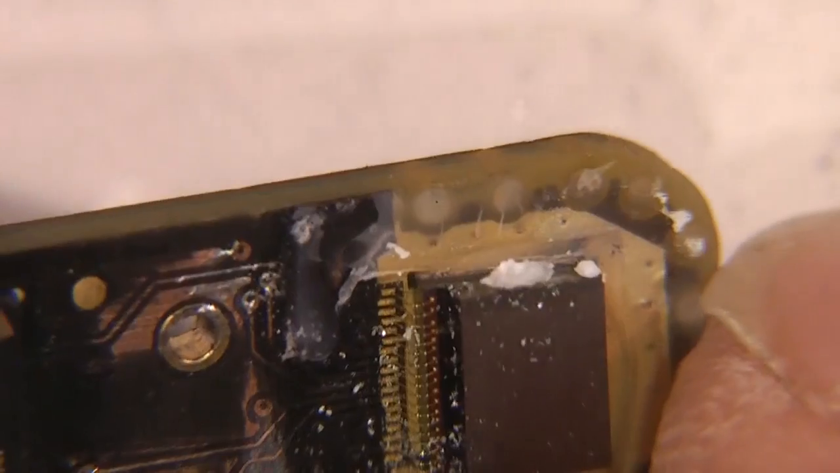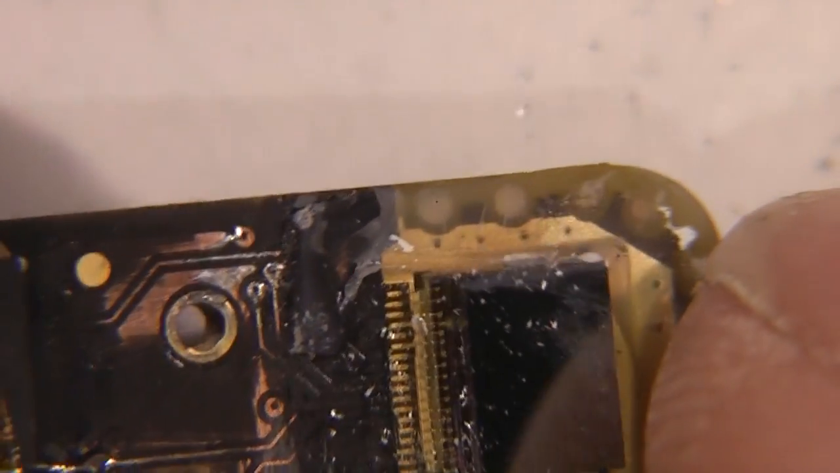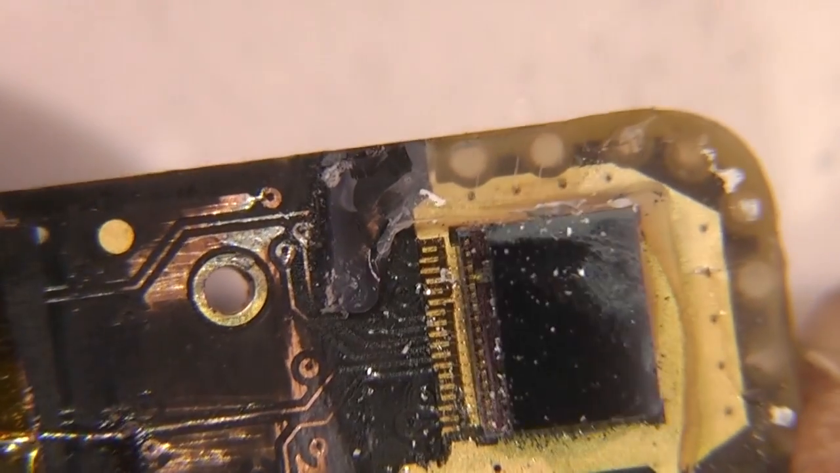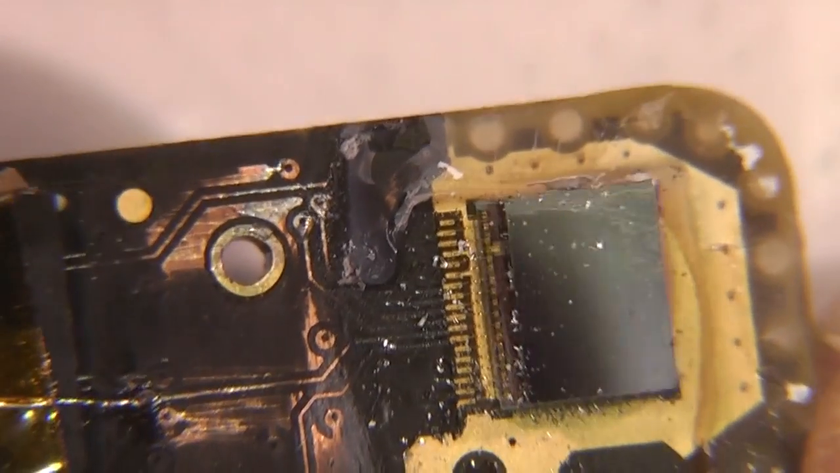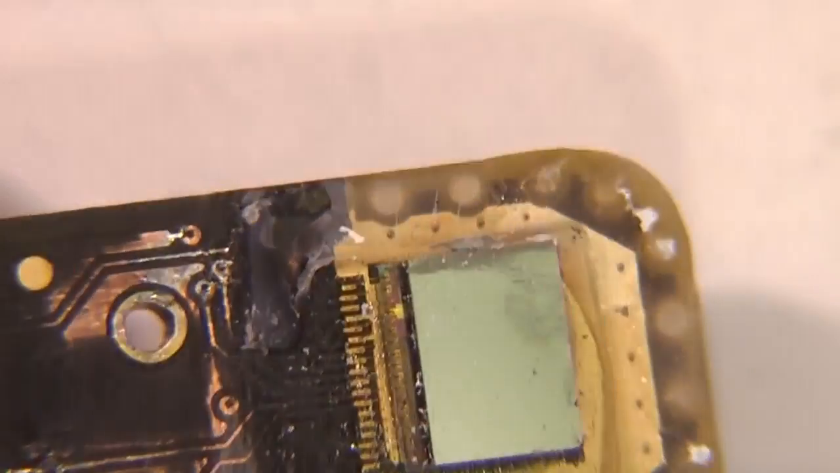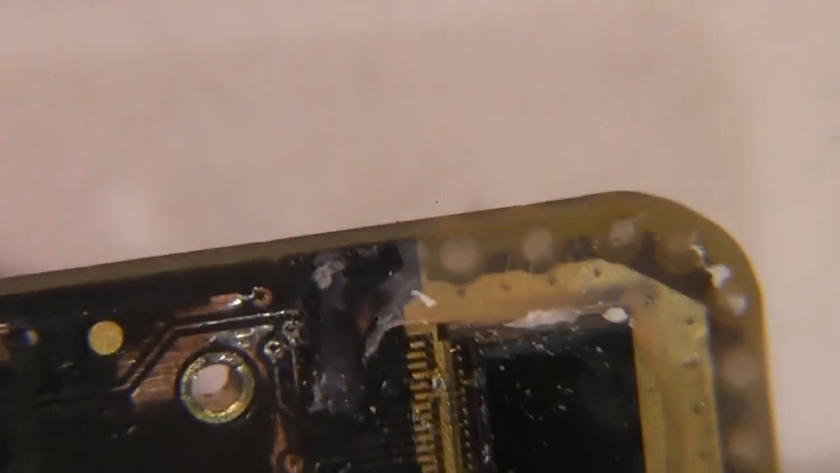That's interesting. It looks like some sort of residue sitting on top of the sensor. There's the little bits of dust from when I was machining the case away. That looks almost like a sort of finger mark or a residue from glue or something.